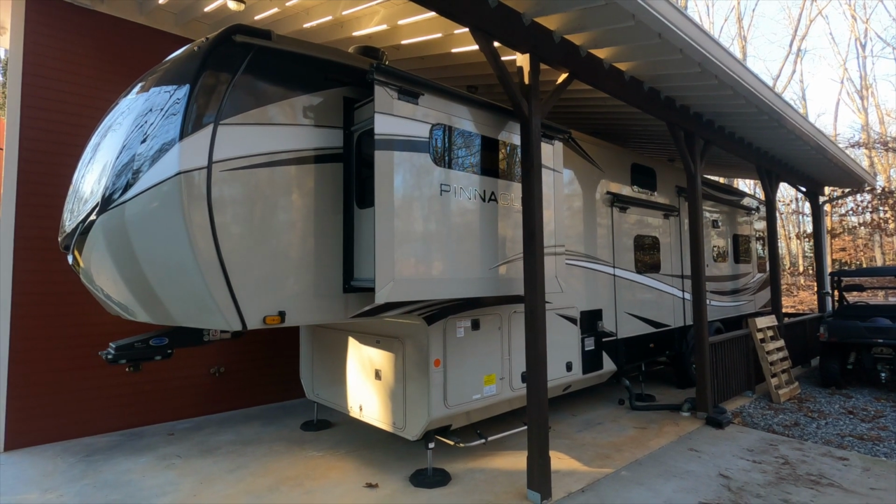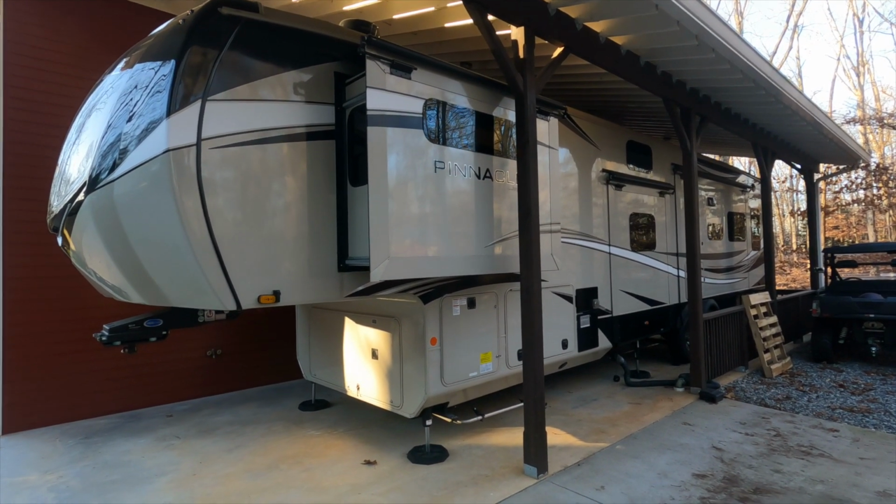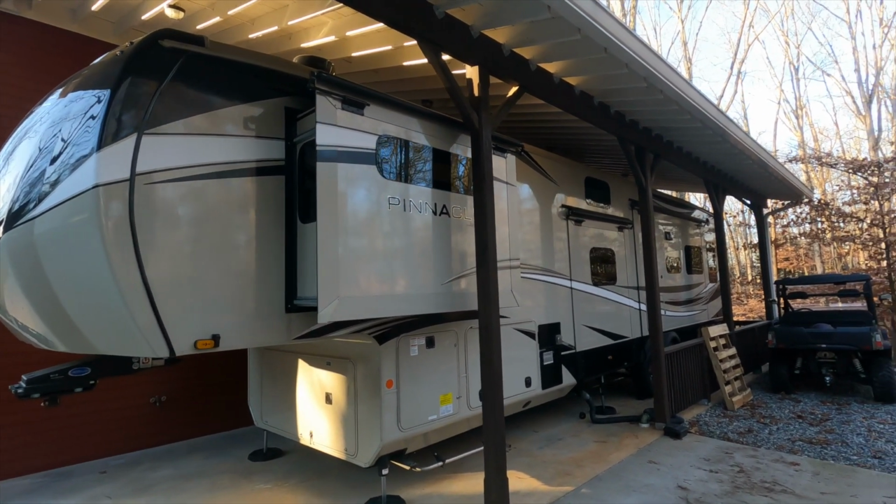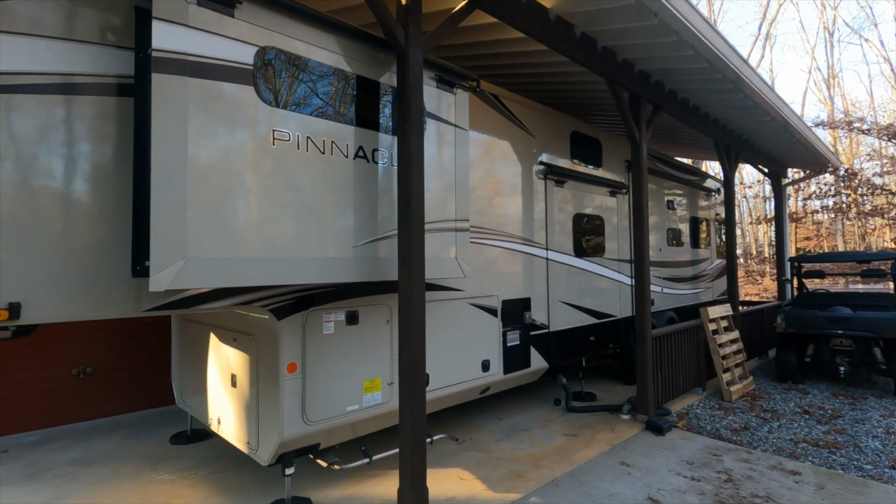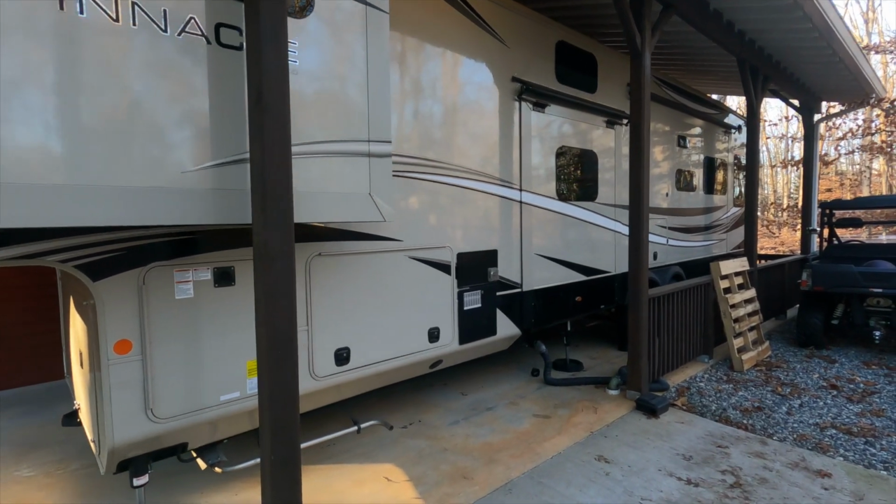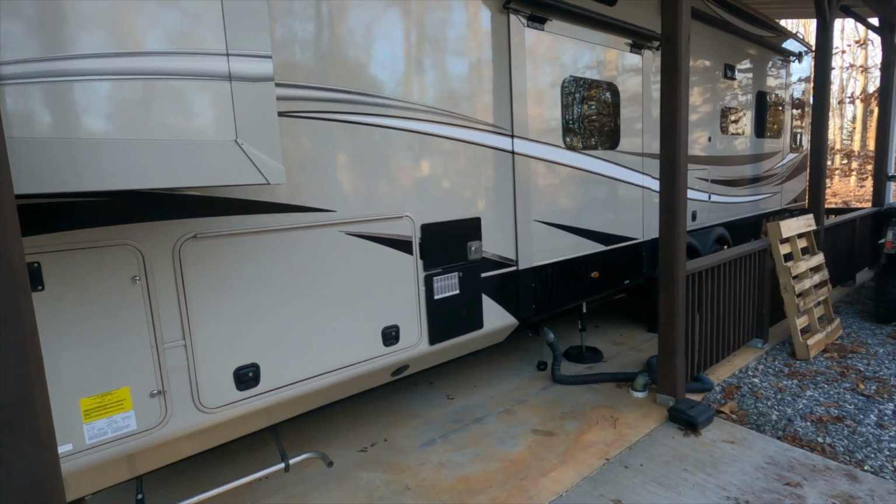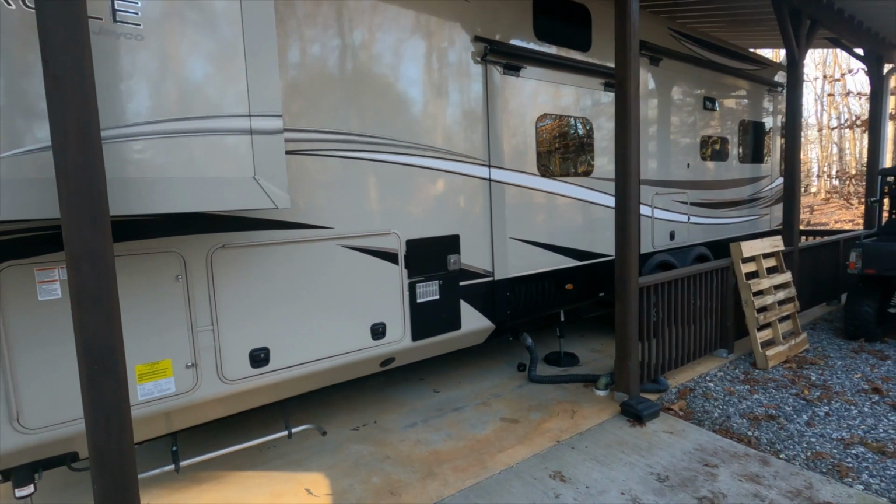The first problem is, and I'm not a full-time RVer in full disclosure, but I don't know any full-time RVer that keeps their RV furnace set to 72 degrees when the outside temps are under freezing. It's just not cost effective.